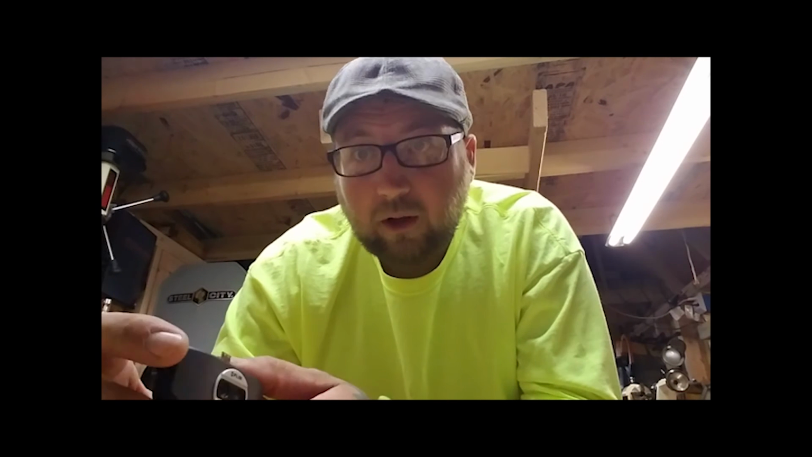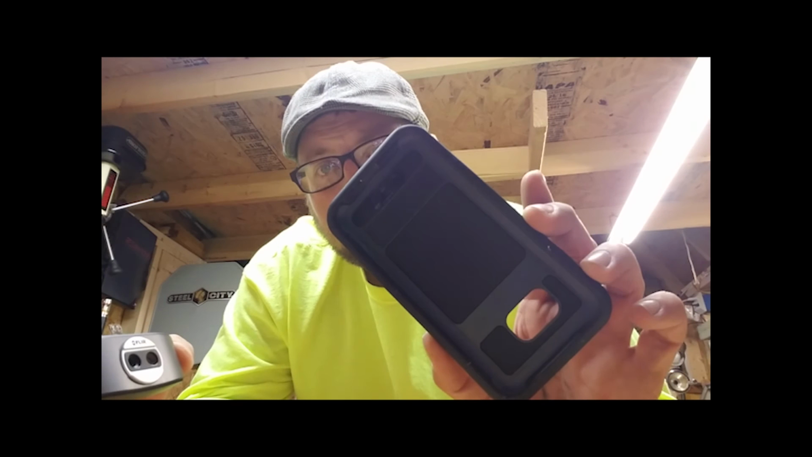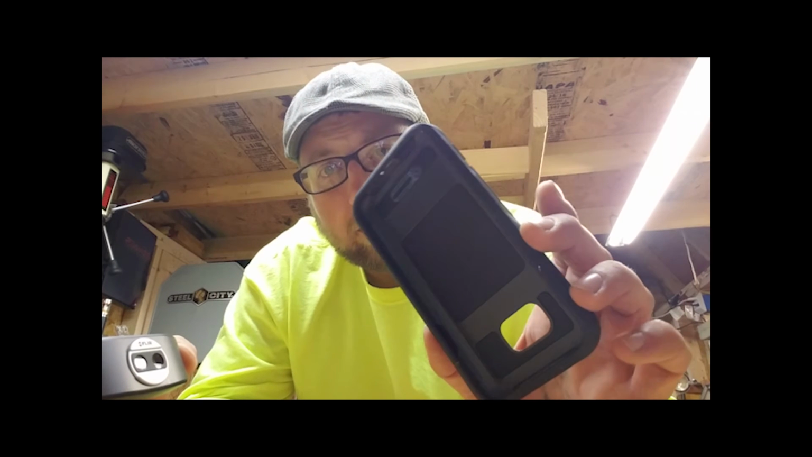So, anyways, I use mine on an Android. I actually use it between 3 different devices. I have first the phone I'm videoing on, the Samsung S7 Active. And this is the case for it. I'm actually going to take it off in a minute when I switch cameras.